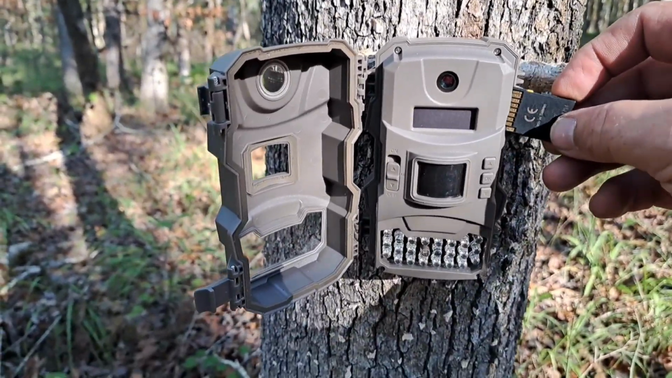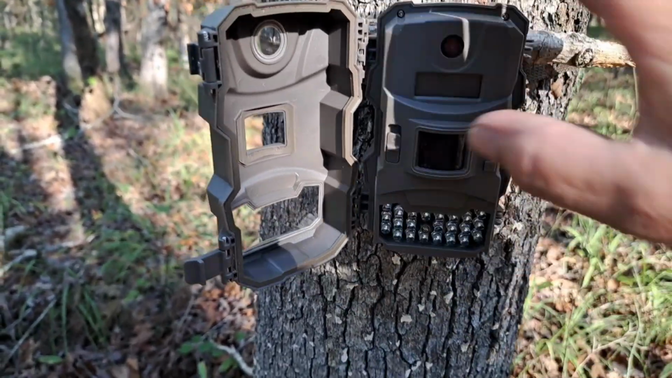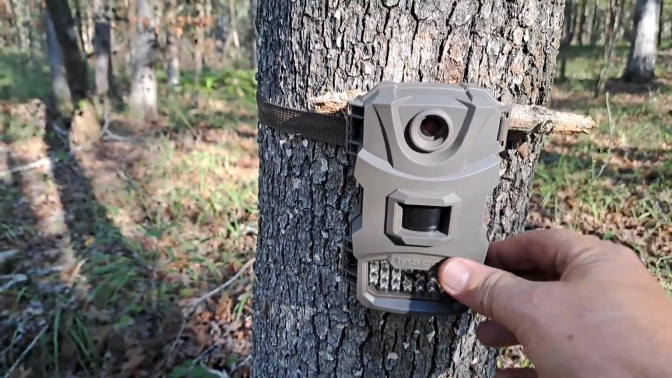Y'all know I got into it trying to get a new camera. And I bought a couple. And you couldn't use them without some kind of app and all that. And I didn't want that. I wanted just a plain camera. A lot of you may disagree with me, and that's all right. That's y'all's opinion. But these cameras that send you the pictures instantly, that's fine to see the pictures without having to go to the woods.